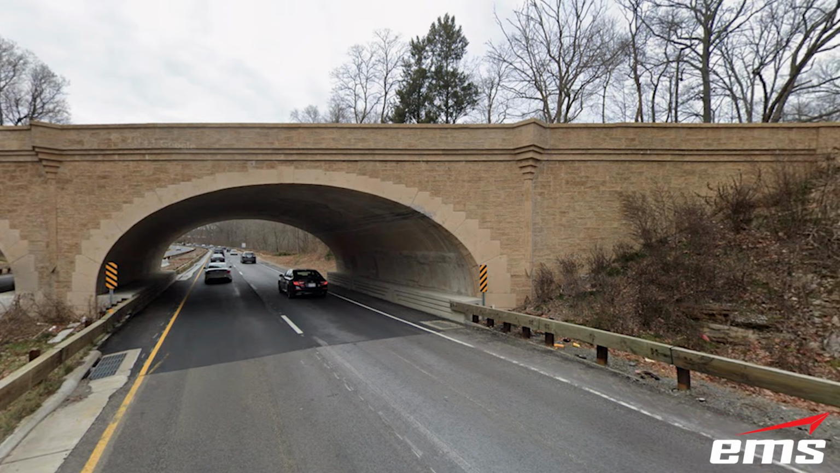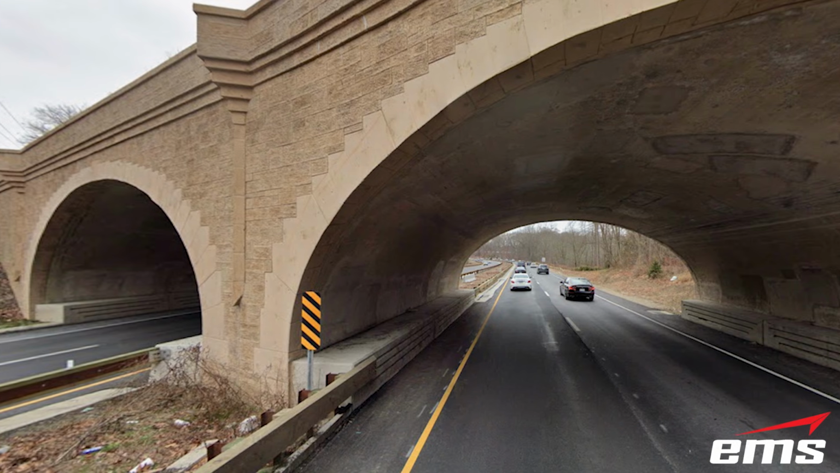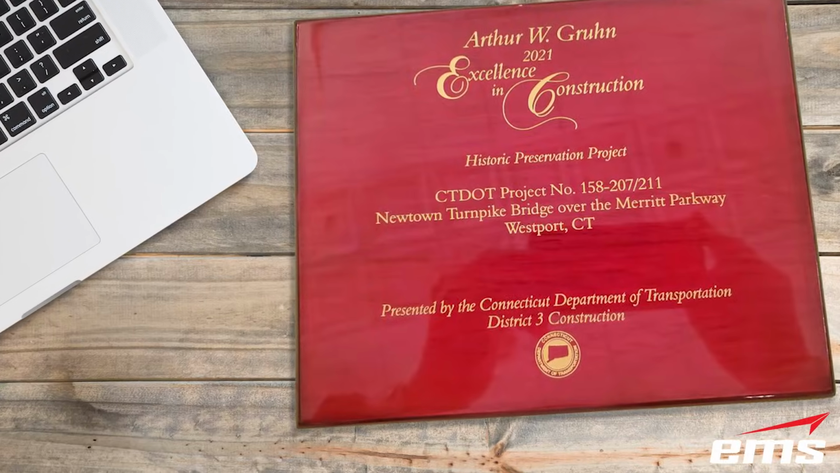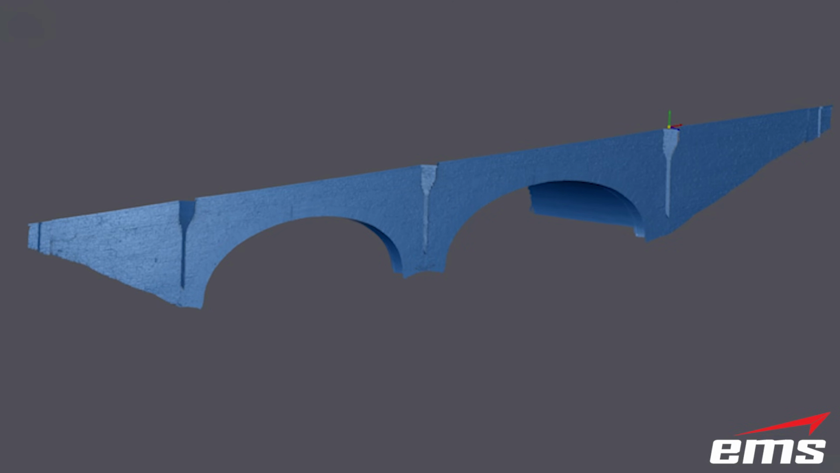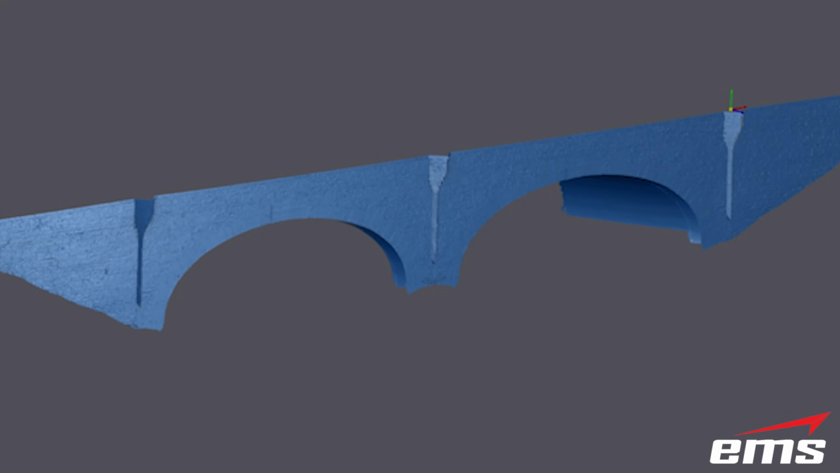And the project was recognized with both the ICRI Concrete Repair Project Award of Merit in the Historic category and the Arthur Gruen Historic Achievement Award. 3D scanning played a crucial role in the success of this restoration.